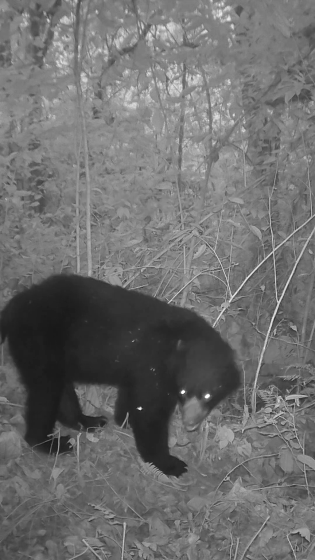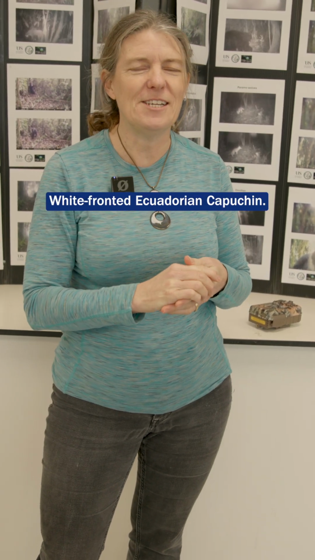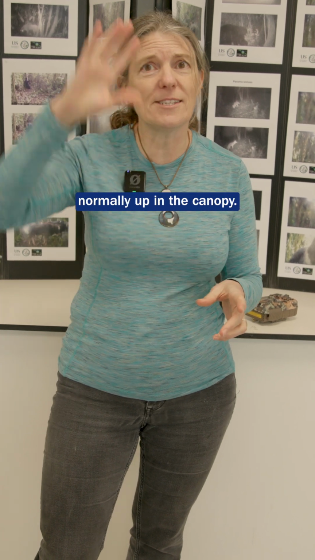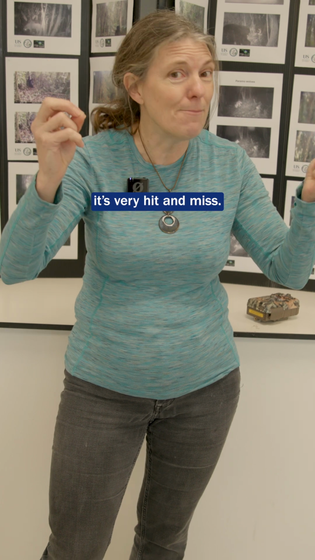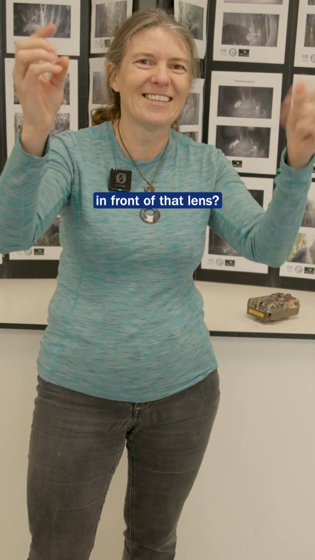We're also looking for a really rare species called the white-fronted Ecuadorian capuchin. Now, this is a critically endangered species, really small numbers of animals, very hard to see, normally up in the canopy. So what we've done is actually put some of our cameras up in the trees, facing upwards. As you can imagine, it's very hit and miss. Is anything going to swing by in front of that lens?